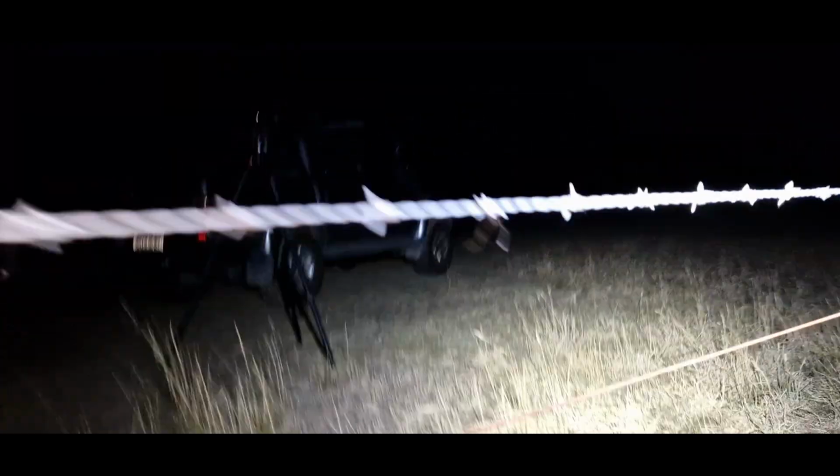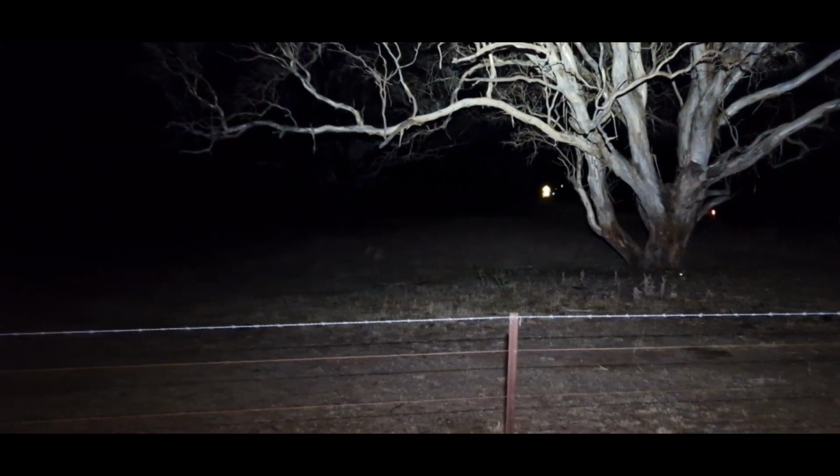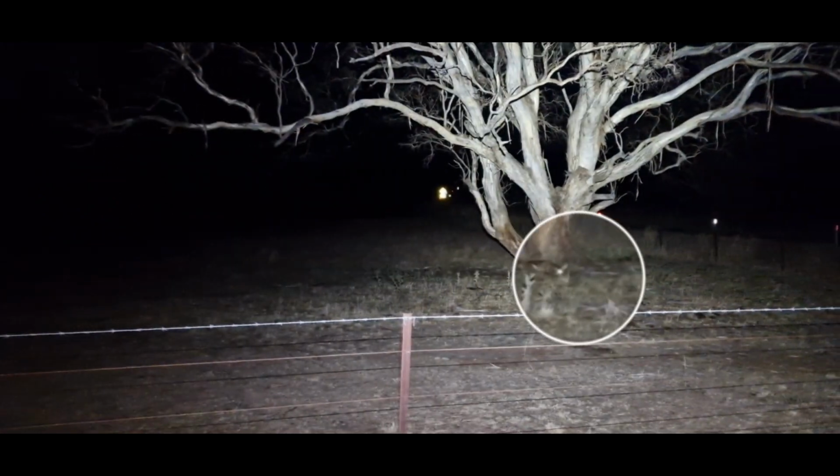Right, so that fox, number 3 for the evening, fox number 2, confirmed down. He actually wasn't that much further away from fox number 1. So you can see the eye shine just there. I've put them together right next to the entry of the paddock. So it just goes to show I didn't have to go very far. Alright, let's move on to the next one.